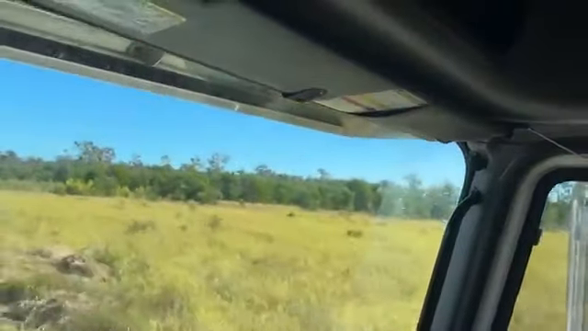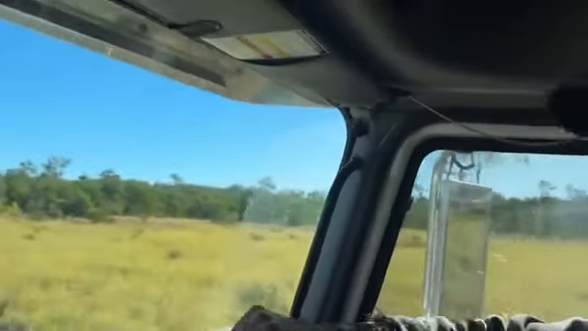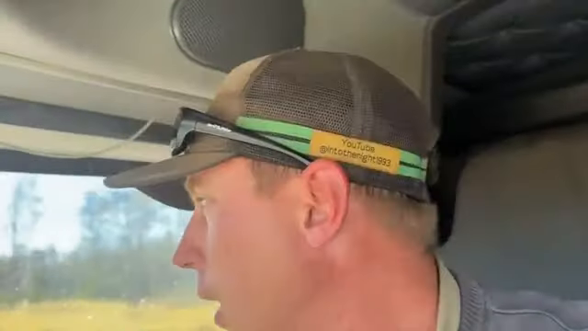There's a lot of suckers coming up again. I'm going to have to get some spray and start spraying them. Look out there, that was all fairly clear a few years ago when we bought the place. It's all a wall of suckers again, so we're going to have to do something with it pretty soon. It's getting to be a mess. Anyway, we'll go and get these cattle unloaded and we'll see you up there.